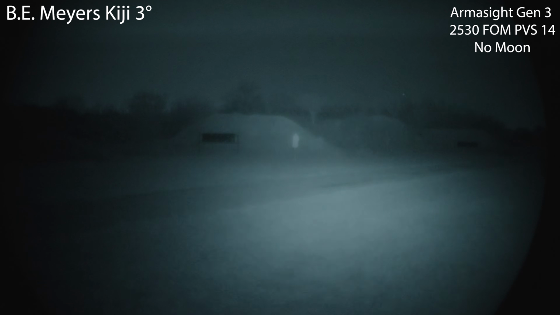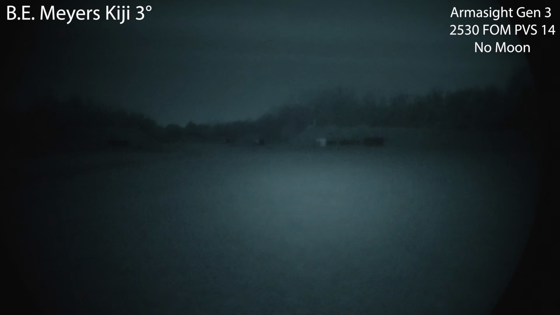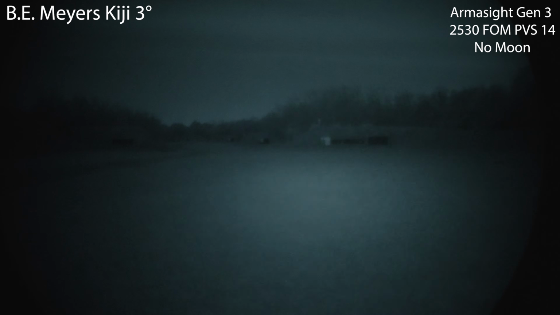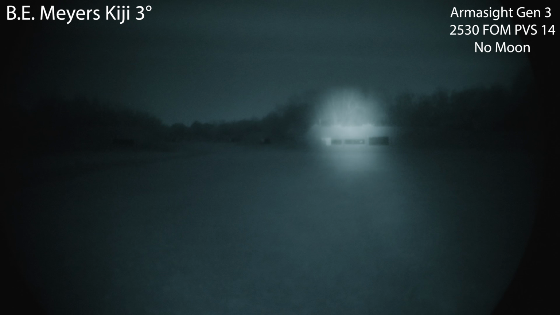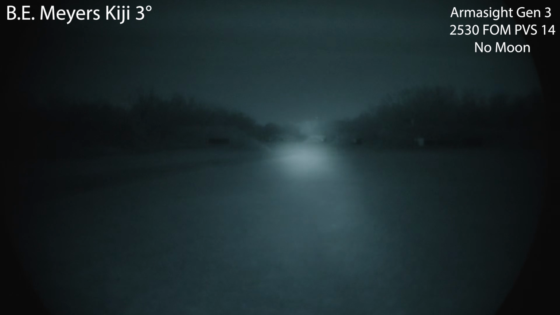I would say very useful for that 50-yard stand right there. But it does drop off pretty quick. We're getting a little bit of illumination at 100. I would think that it's actually probably going to auto-gate your tube with how wide it is and not really get you that punch out very far. So not very useful past 100, if it was even useful at 100 with that diffuser, but very, very good